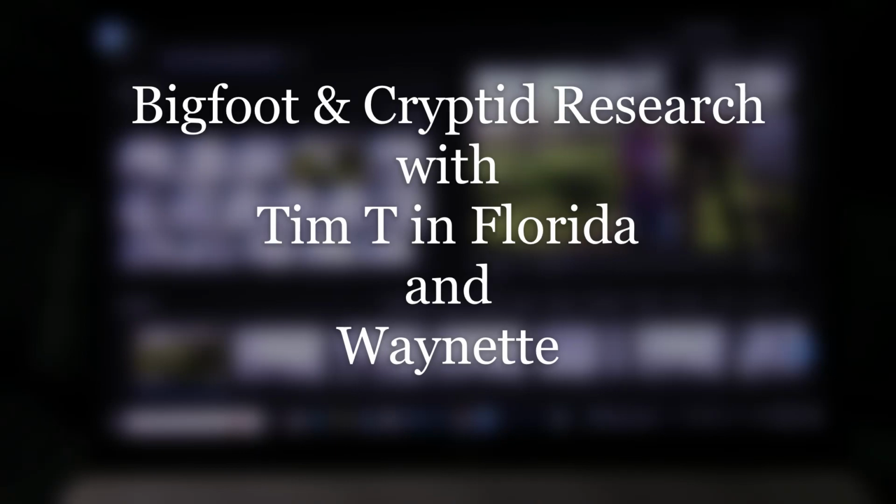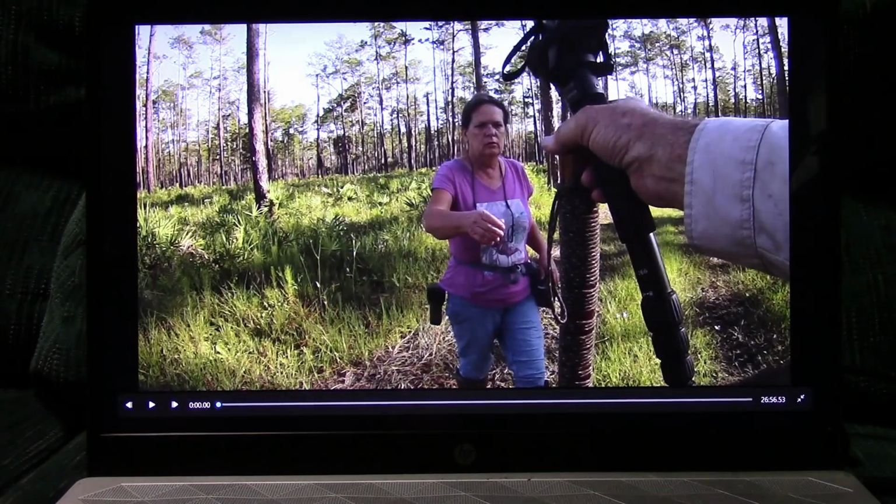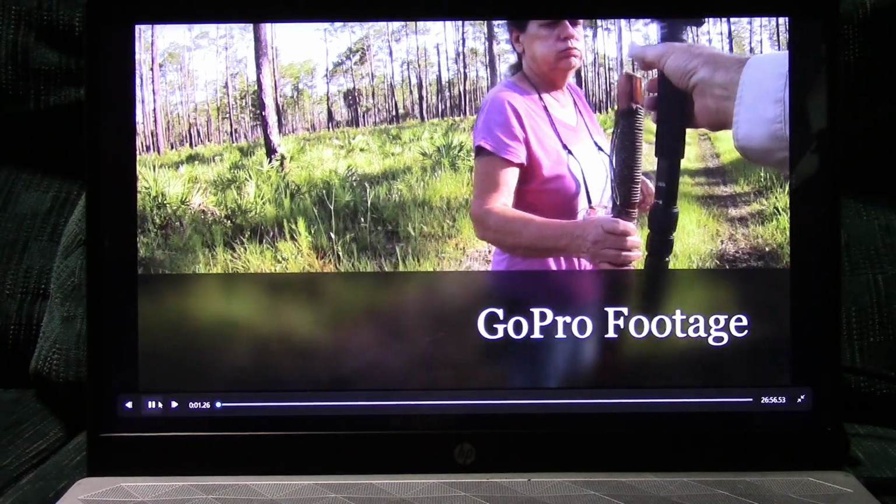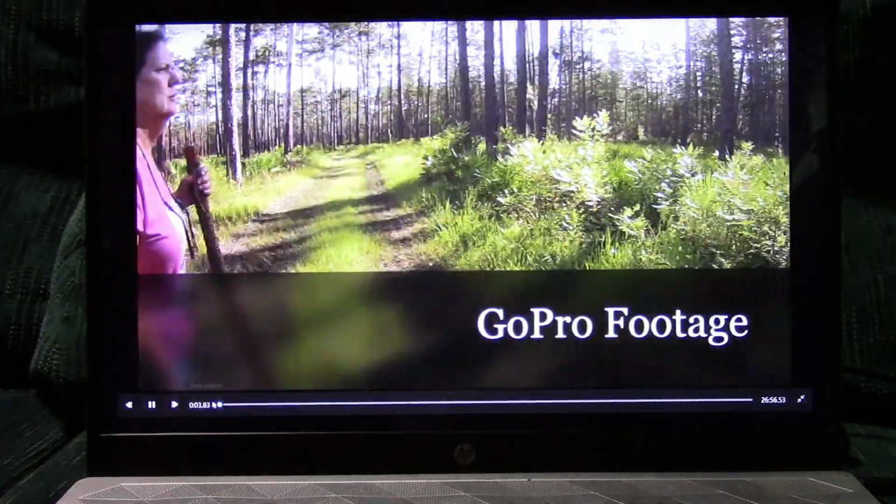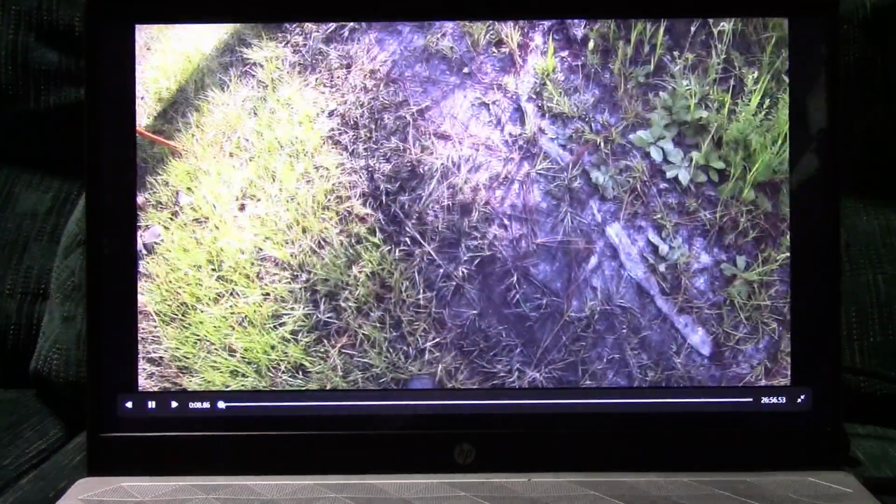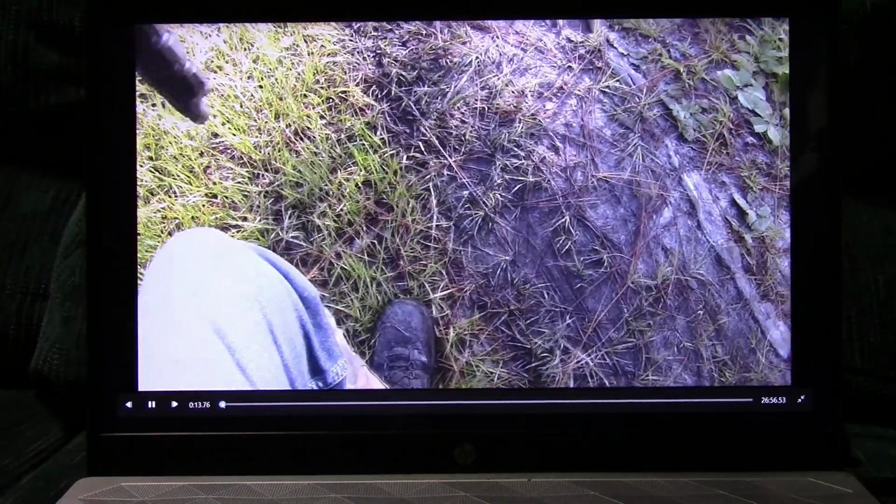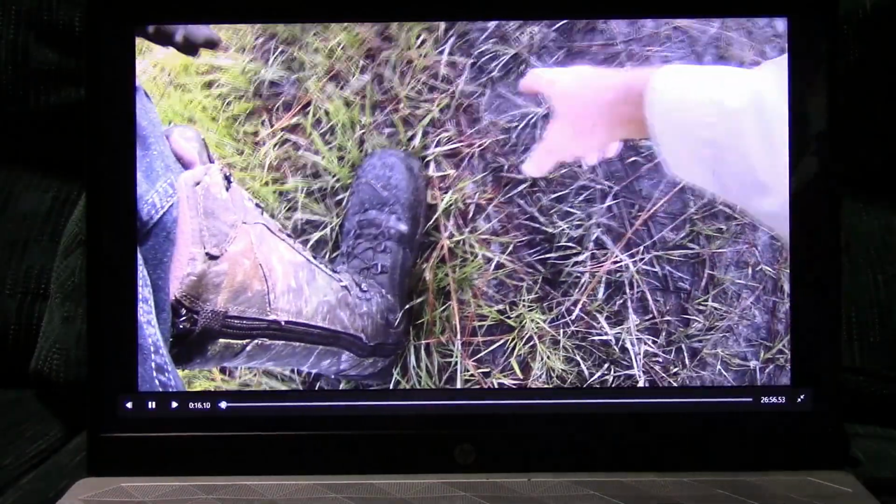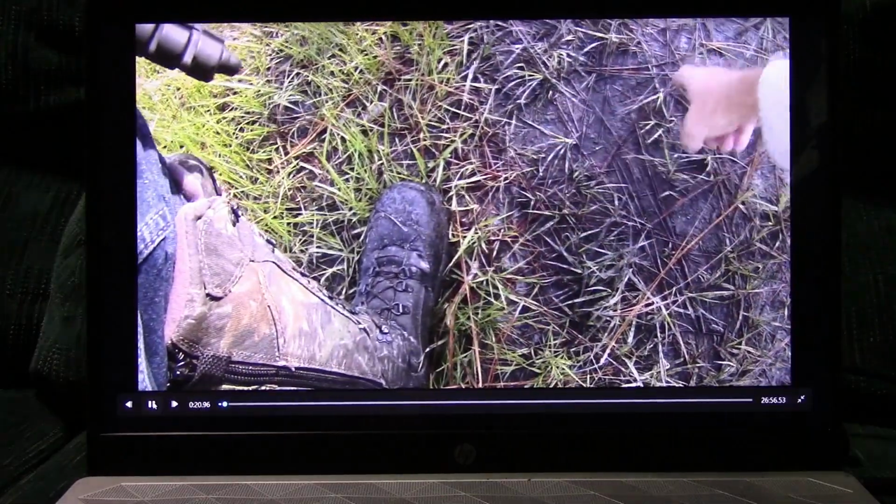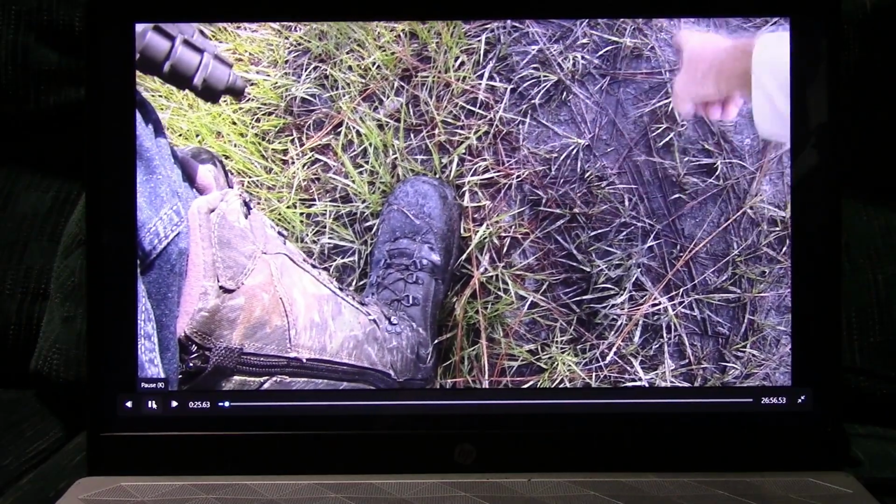Okay, this video here that I'm working on, I want to show you that we stopped here and was looking at this footprint. And with me being a tracker and finding footprints like I do, this looked like a footprint, but I couldn't rule out that it wasn't a boot or a shoe because the toes wasn't really definite.